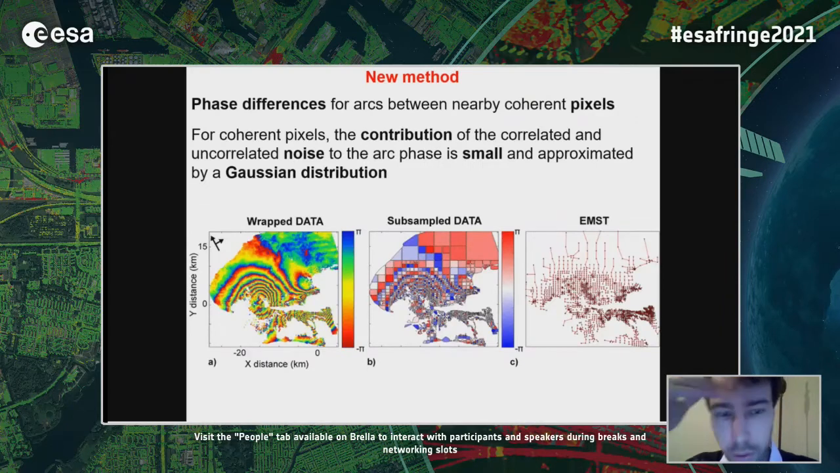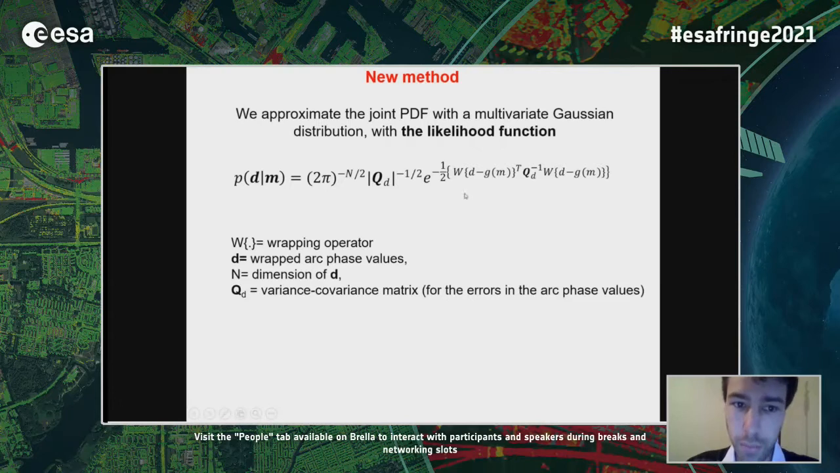So we simplified the problem by calculating the phase differences for arcs between coherent nearby pixels, and indeed for coherent pixels, as long as they are nearby, the contribution of the correlated and the uncorrelated noise to the arc phase is small and reasonably approximated by a Gaussian distribution. Thus we approximate the joint probability density function with a multivariate Gaussian distribution with the likelihood function given by this equation, where however now D is the wrapped arc phase values and Q is the variance covariance matrix.